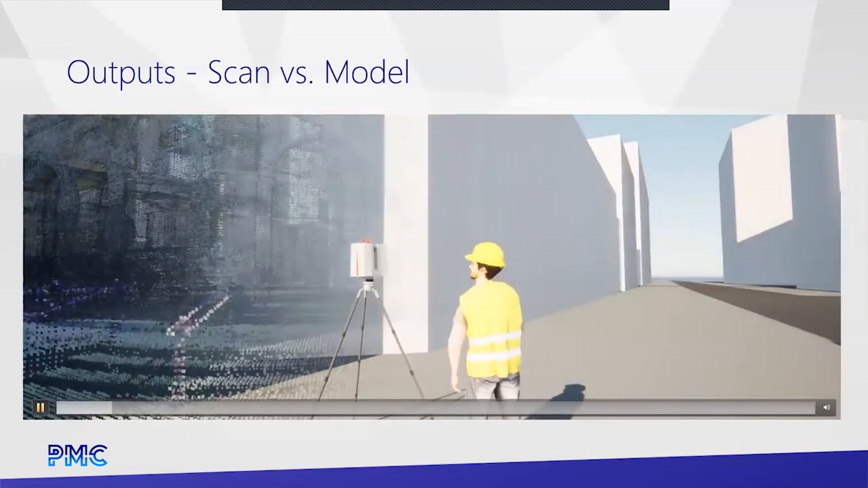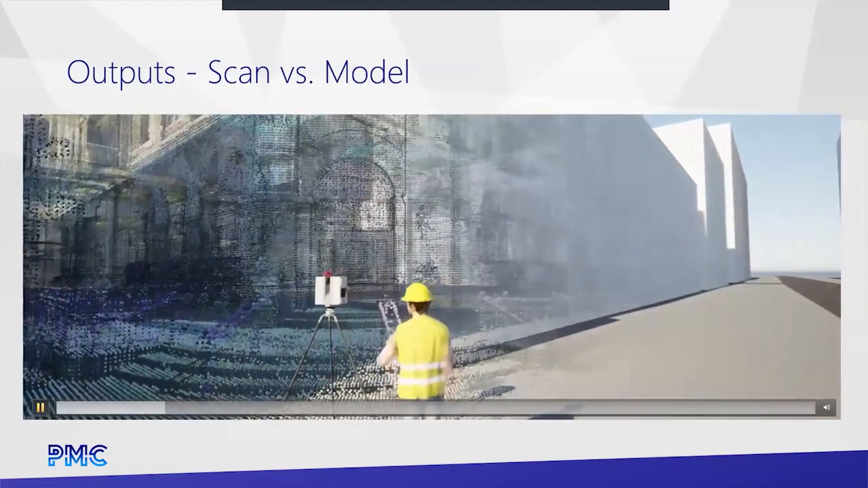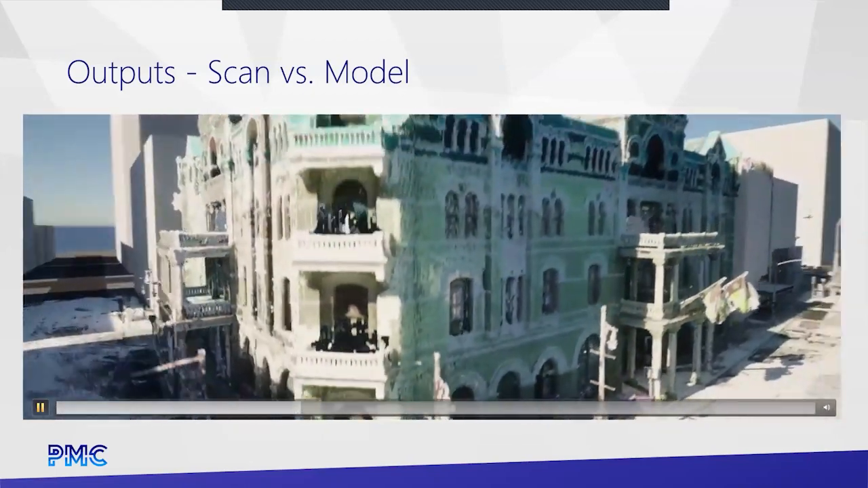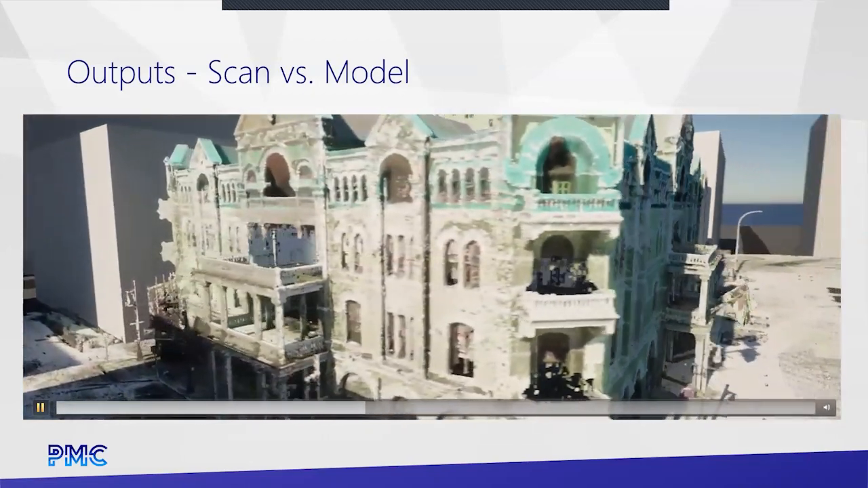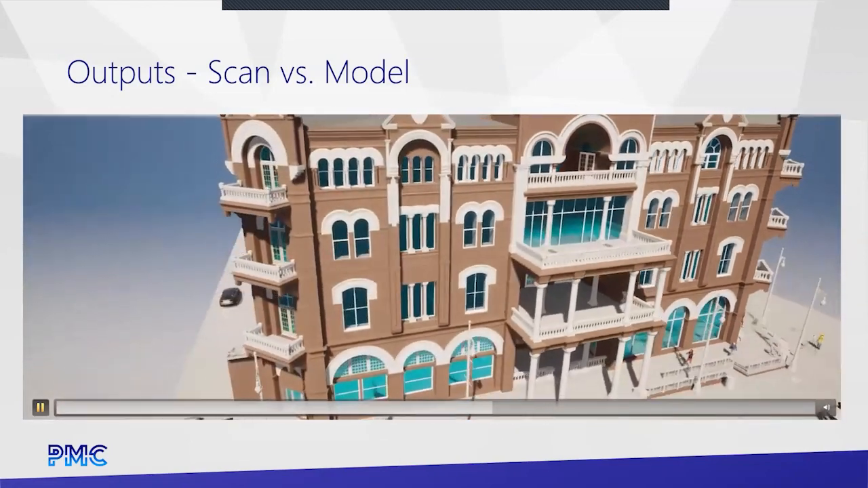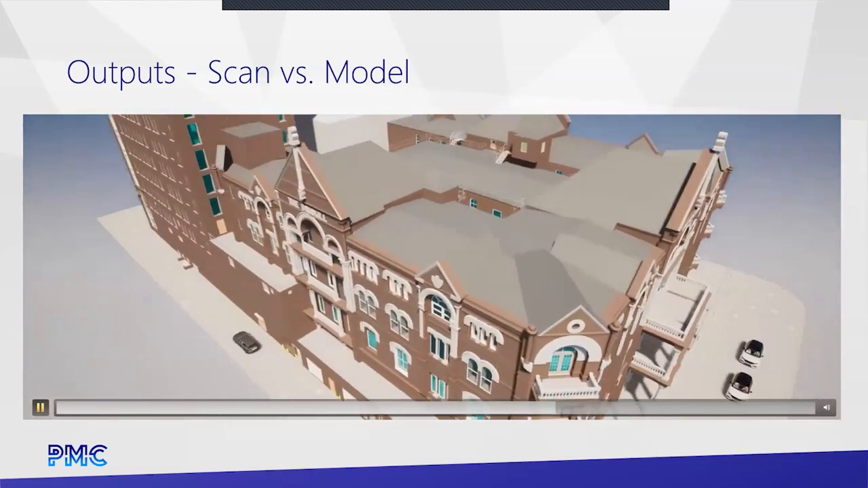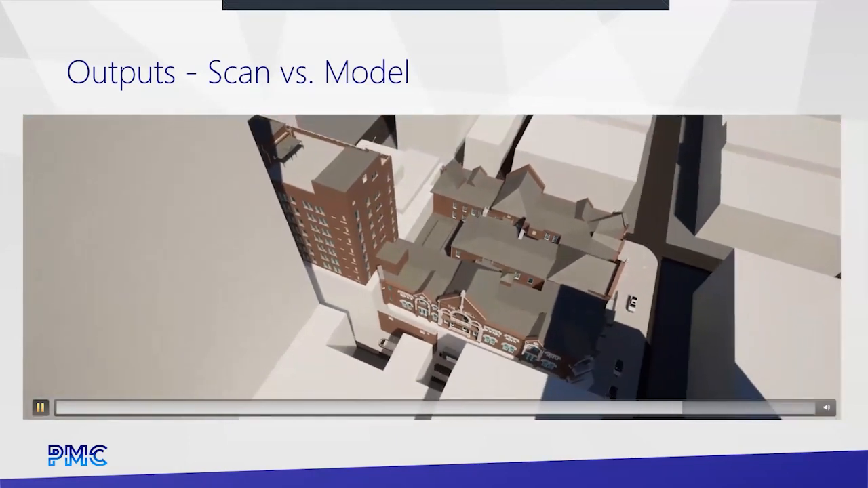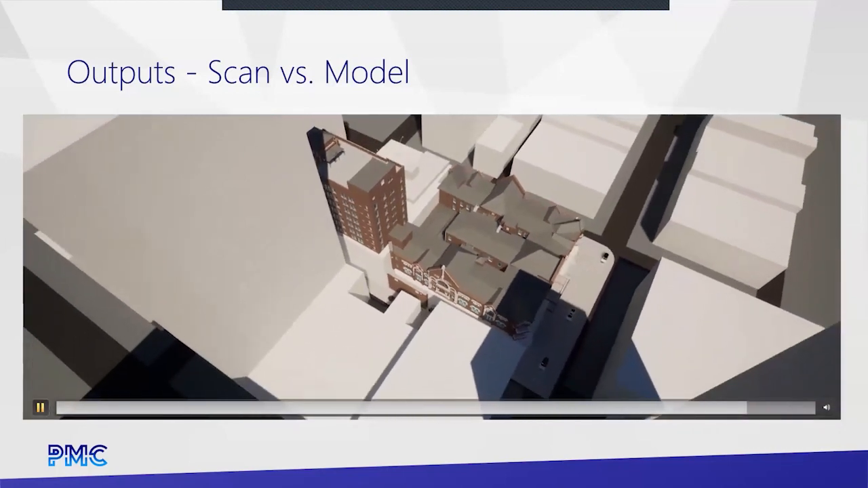One thing to talk about, because some people are still a little confused on this: the output from any of these devices we're talking about today is a point cloud. And this is what we're looking at here on the screen, where you can see the occlusions. Right now it's switched over to the Revit model, right? So there's a big difference between a point cloud and a model.